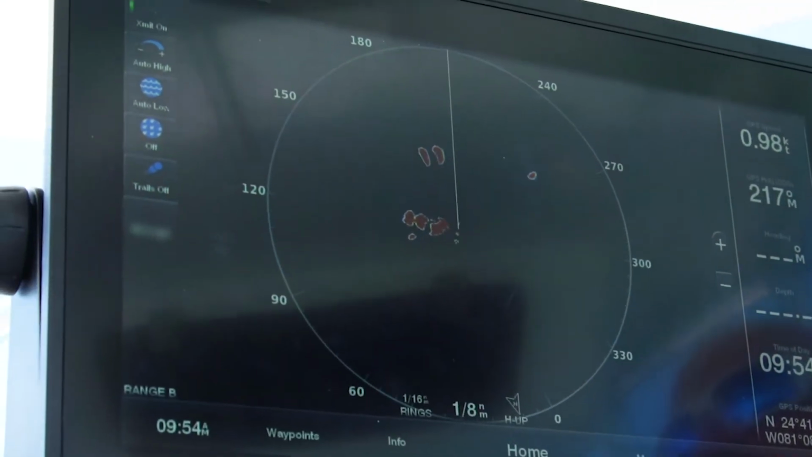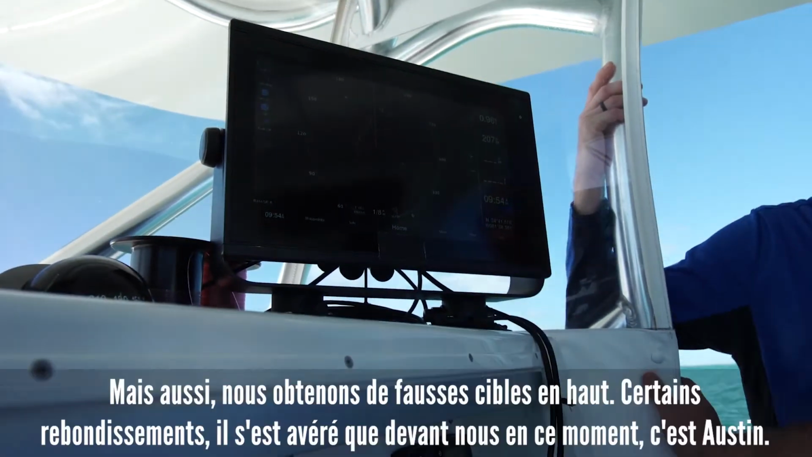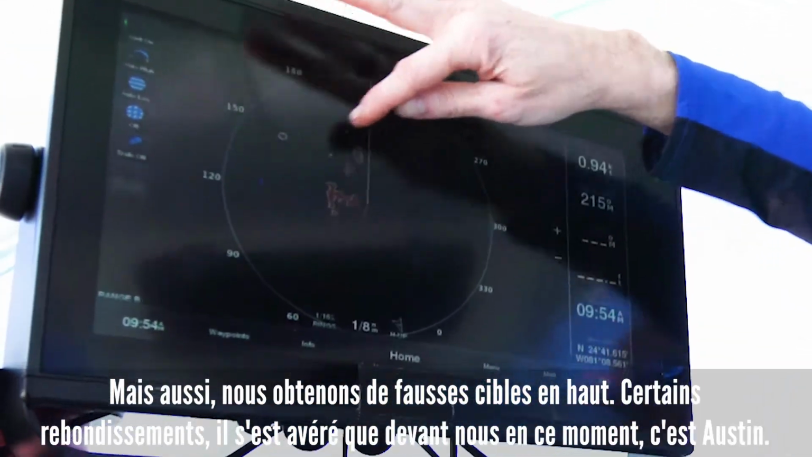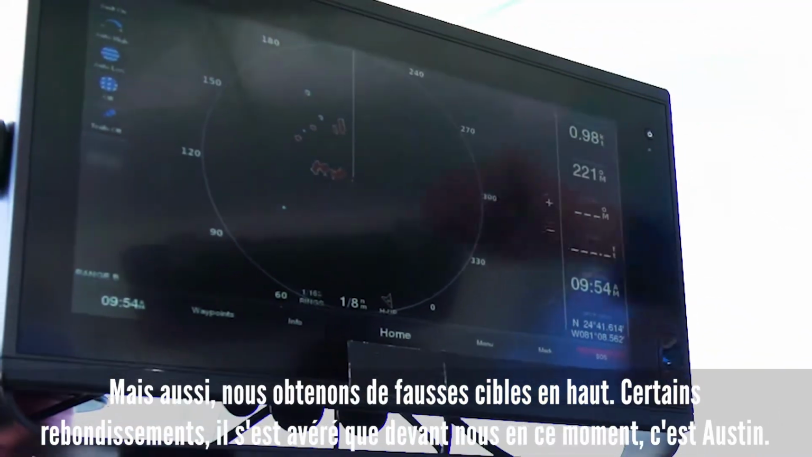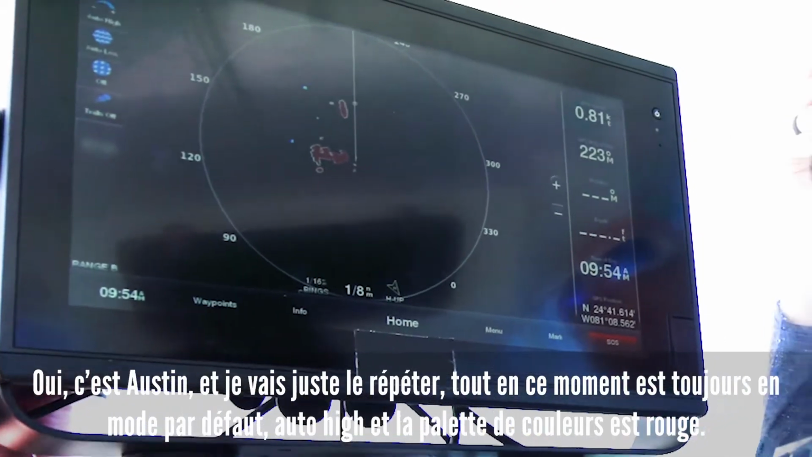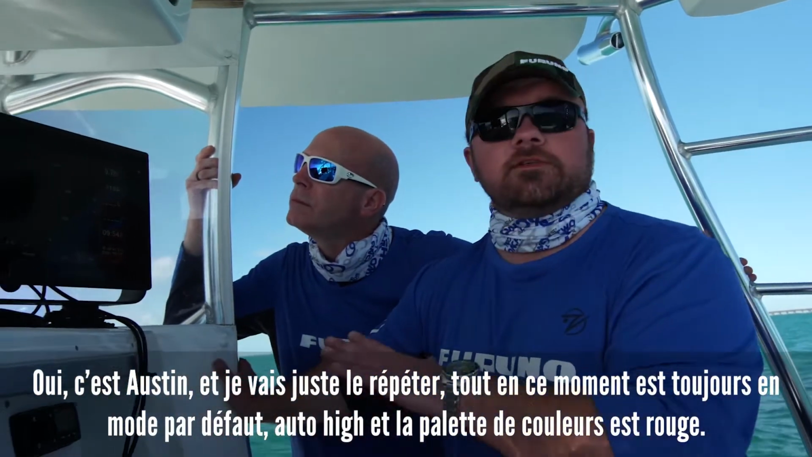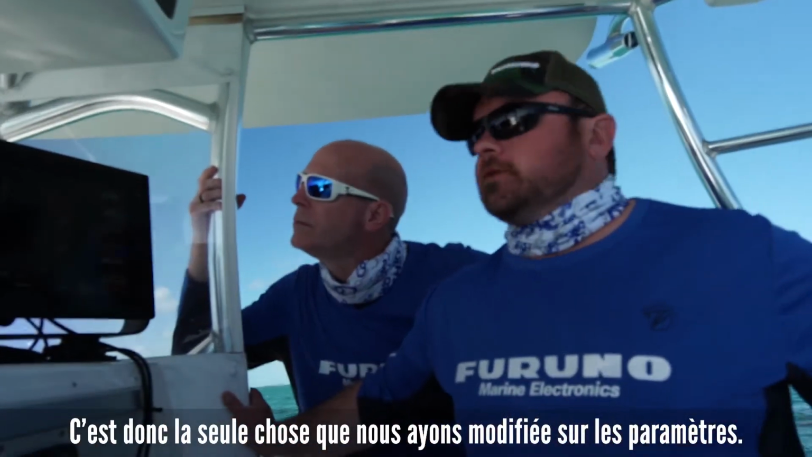Every now and then you can see him. Yeah, split up. But also, we are getting some false targets at the top. Yeah, we are. We're getting some bounce. The only target out in front of us right now is Austin. And I'm just going to reiterate everything right now. Still in default mode, auto high, and the color scheme is red. So that's the only thing we've changed on settings.